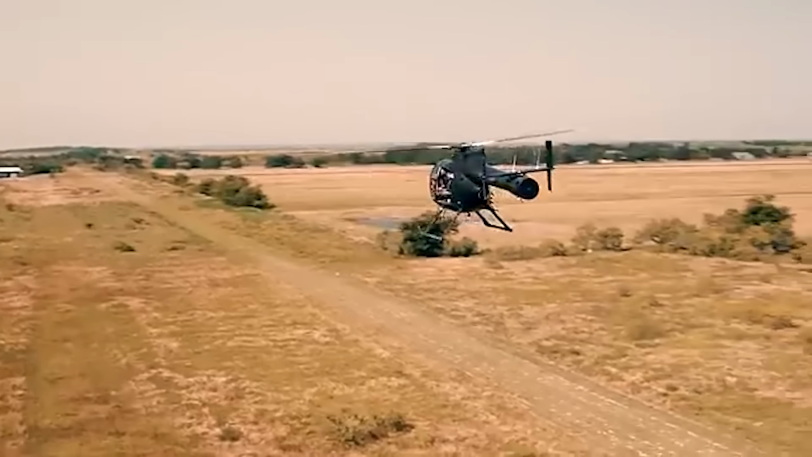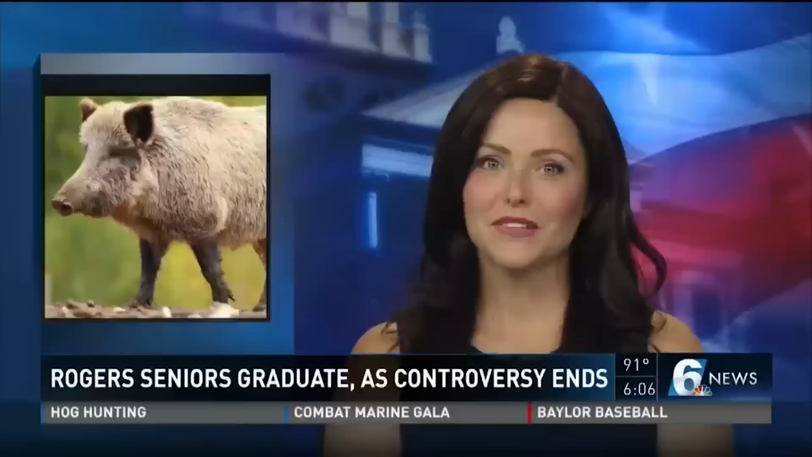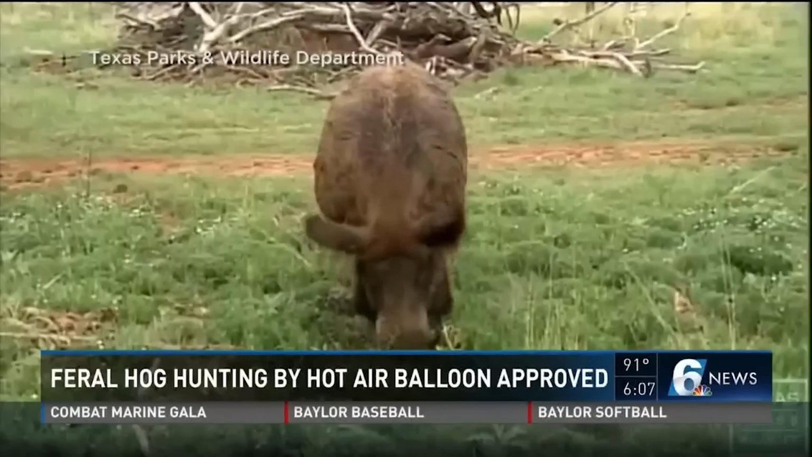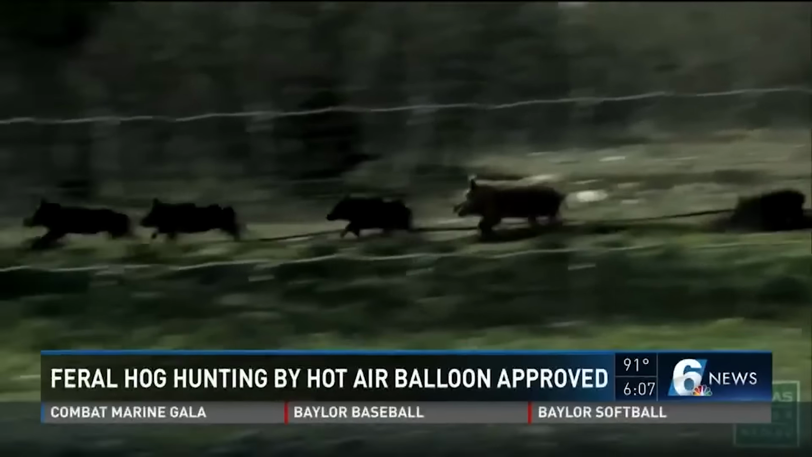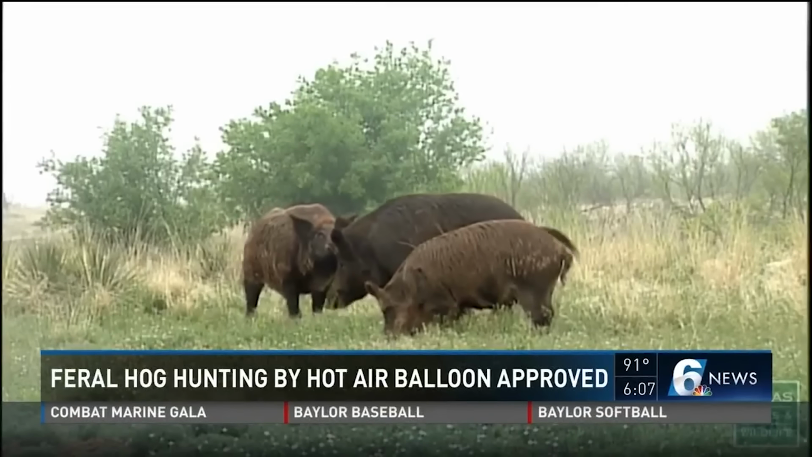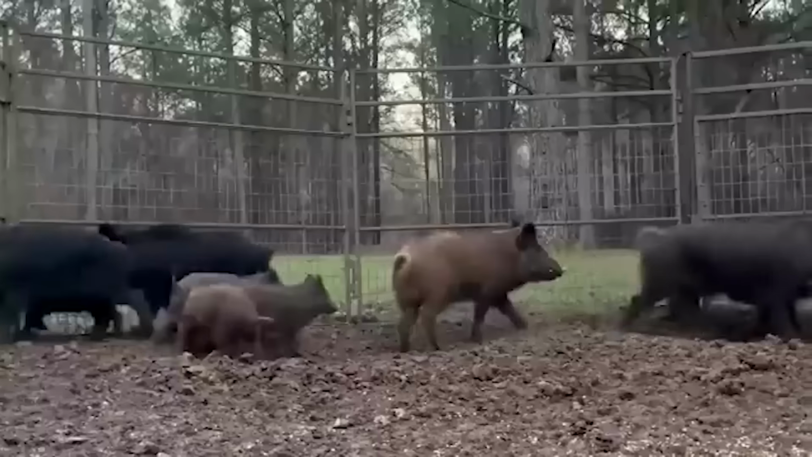So in 2017, Texas lawmakers approved something even stranger: hunting feral hogs from hot air balloons. The theory was simple. A balloon is quiet, it's stable, and it gives a shooter a steadier line than a shaking helicopter cabin. It actually passed. Then in 2019, the state went further and dropped the licensing requirements almost entirely for hog hunts on private land, opening the door to more shooters, faster.